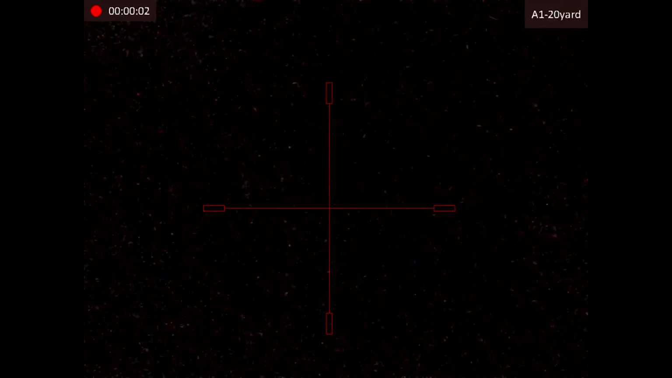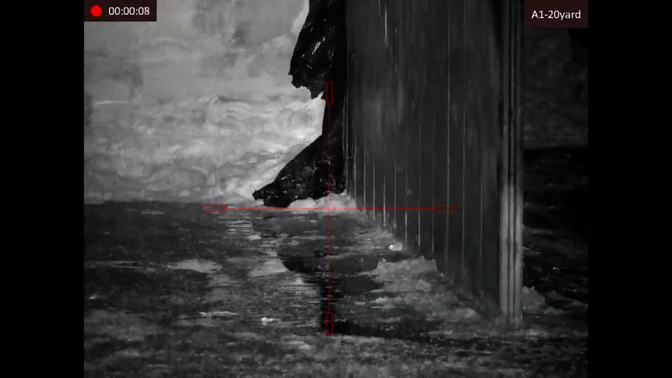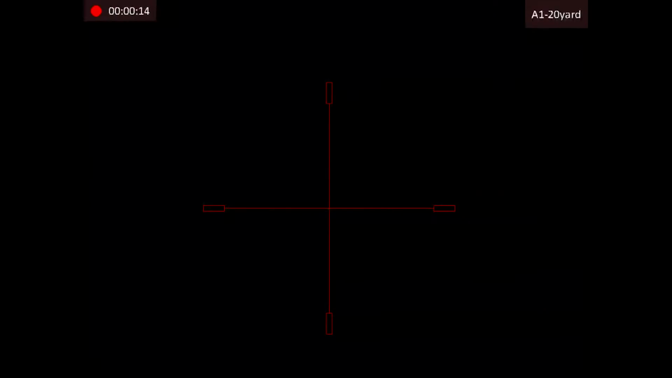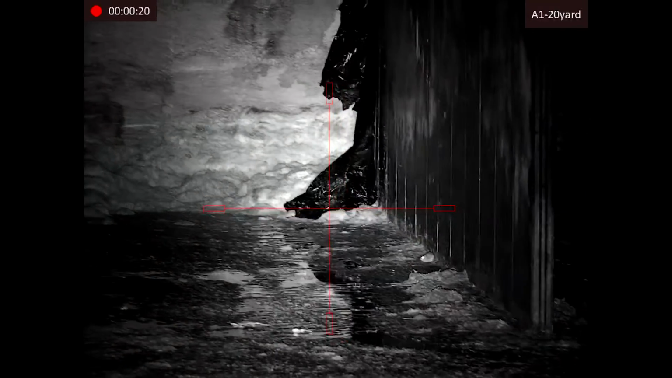This is obviously daytime mode. This is night twilight with the inbuilt IR. Nighttime with just a little cheap IR again.